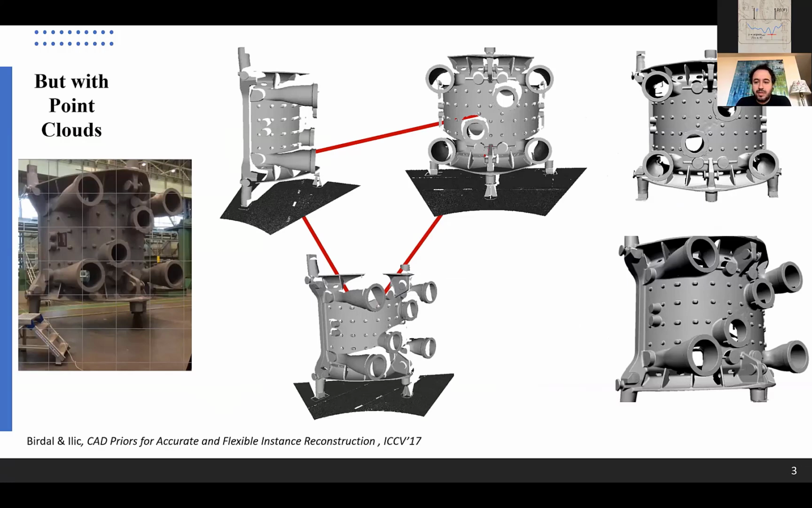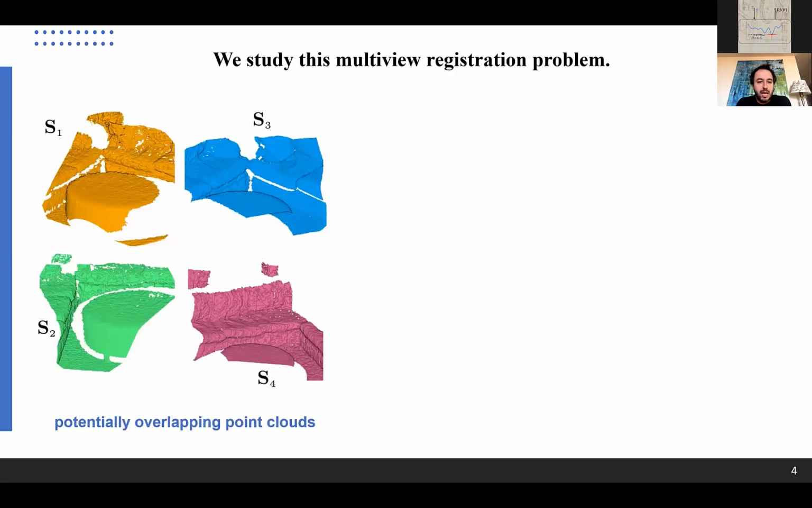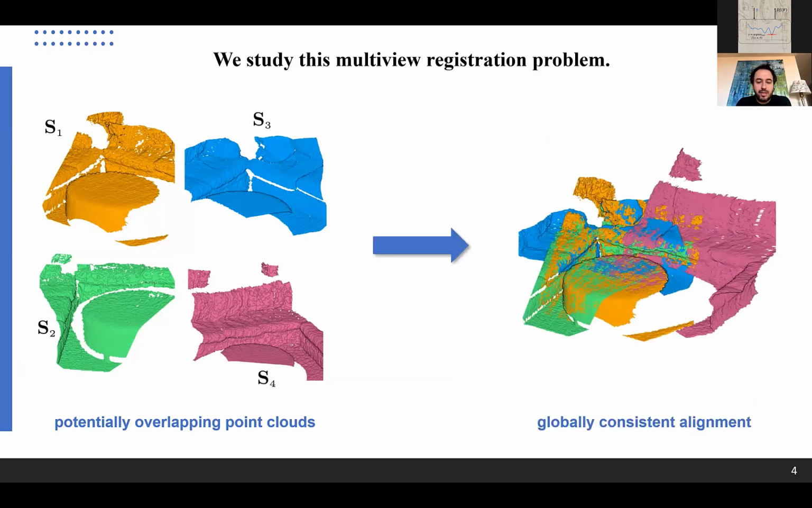This is slightly different in the sense that the 3D data would not have to be inferred from the images, but it is there. However, the alignment and the relationships between those in presence of clutter and occlusion is quite a challenging problem. So we study exactly this problem. Given a bunch of unordered, unstructured point clouds that we assume to partially overlap, we are seeking a globally consistent alignment of all these scans. And of course, in the context of this workshop, we present a deep declarative network to do so.